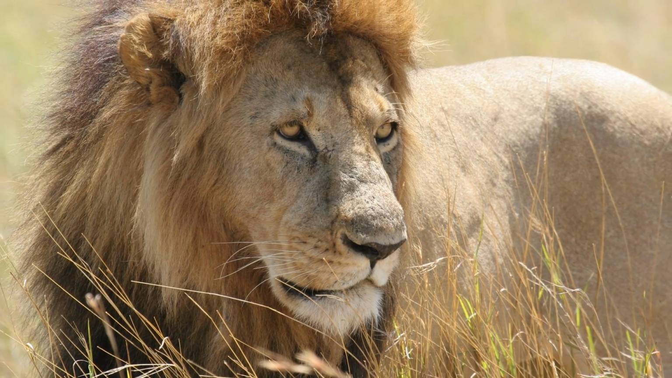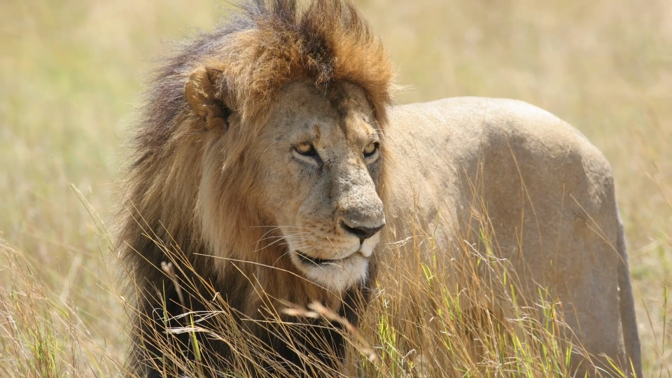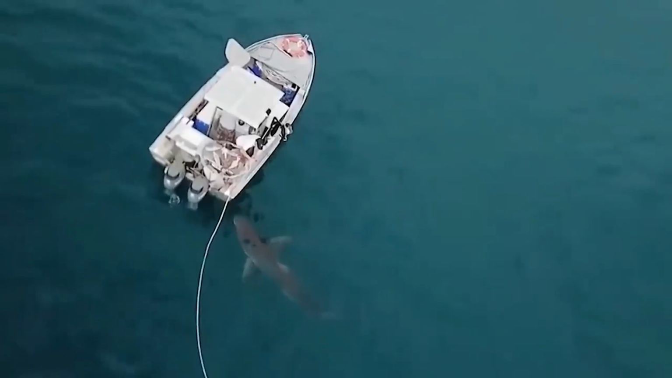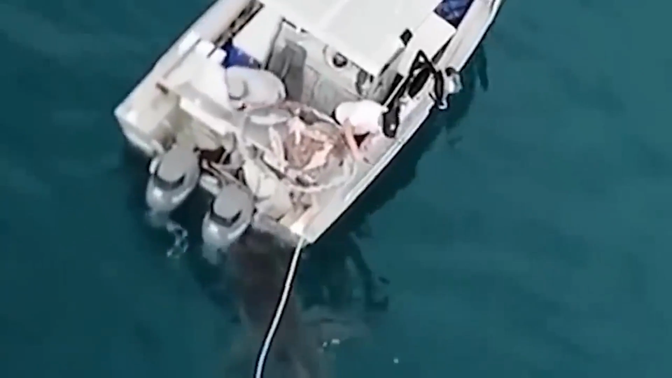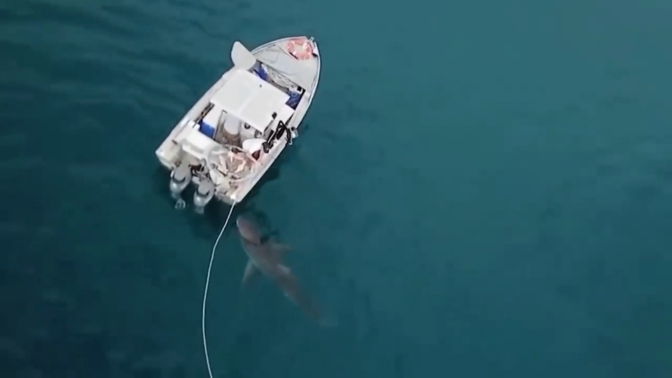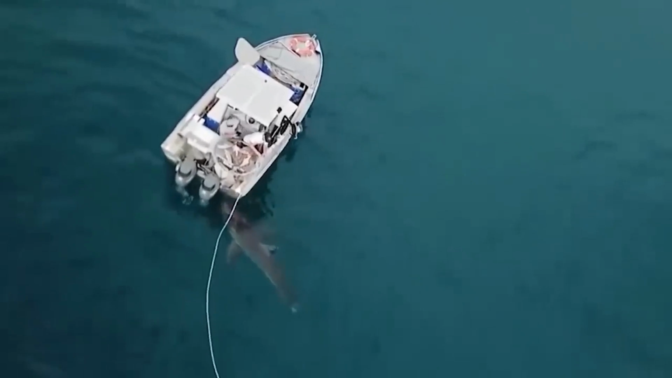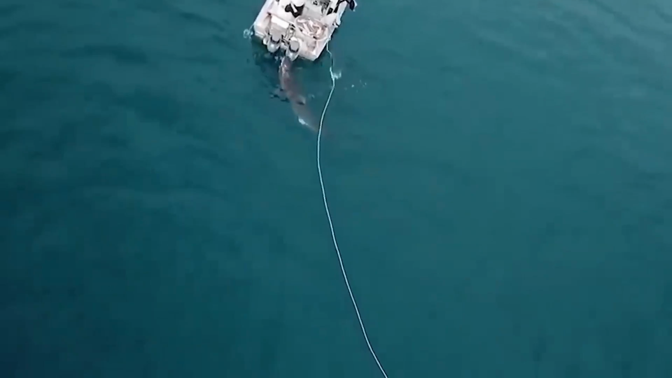The forest can be scary due to fierce predators like lions and cheetahs, but the ocean has its own dangers. In this drone-captured video, we witness a dramatic shark attack on a fishing boat. The shark spots two fishermen aboard, drawn by the scent of the recently caught fish. Approaching the boat with the hope of a meal, the shark first targets the boat's propellers, attempting to take a bite. It repeats its attacks on the propellers, seemingly determined.